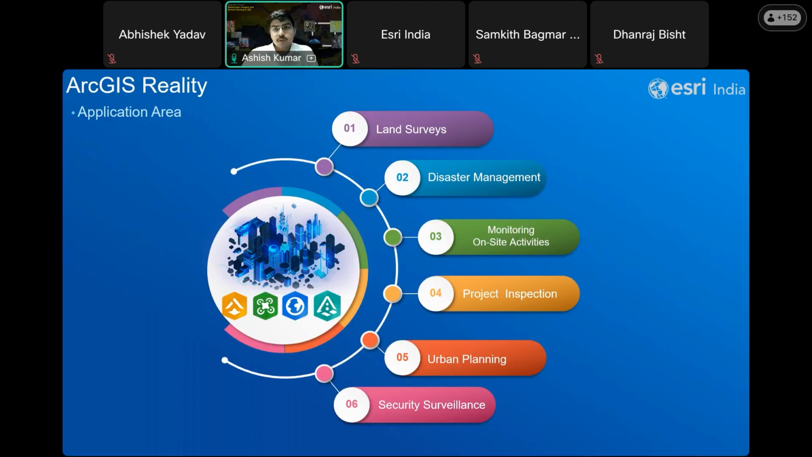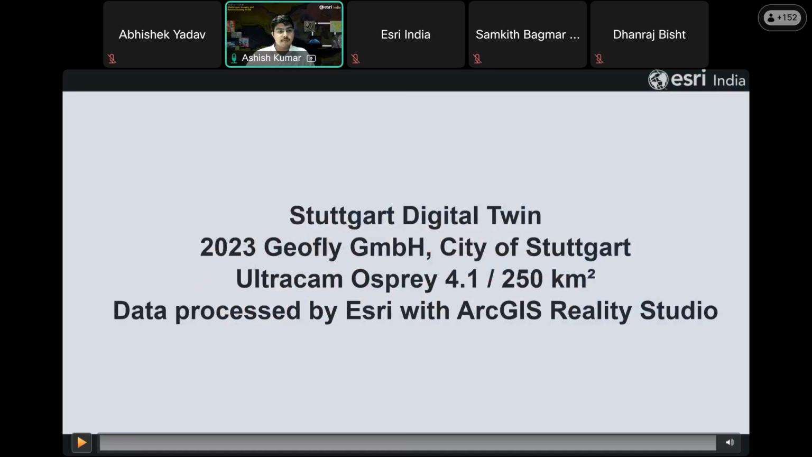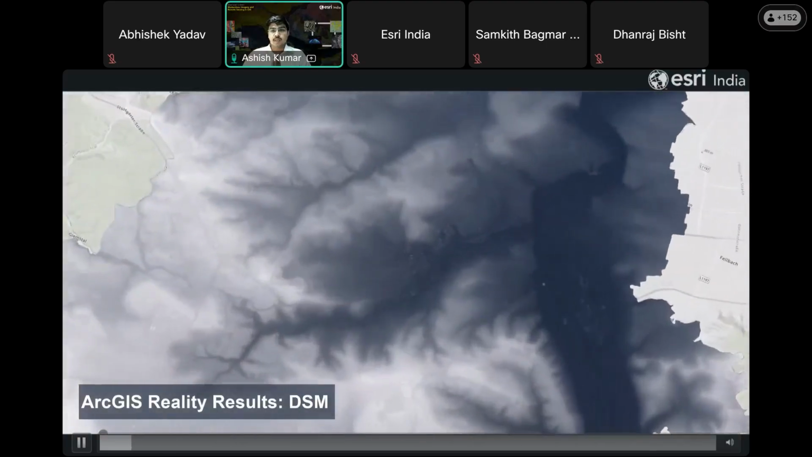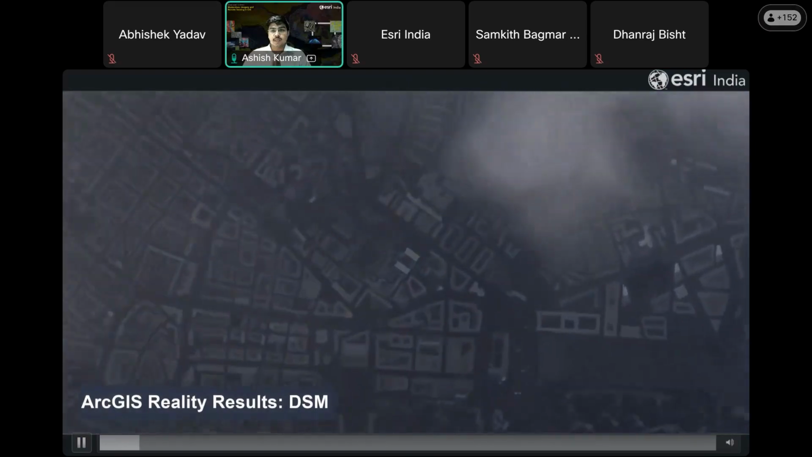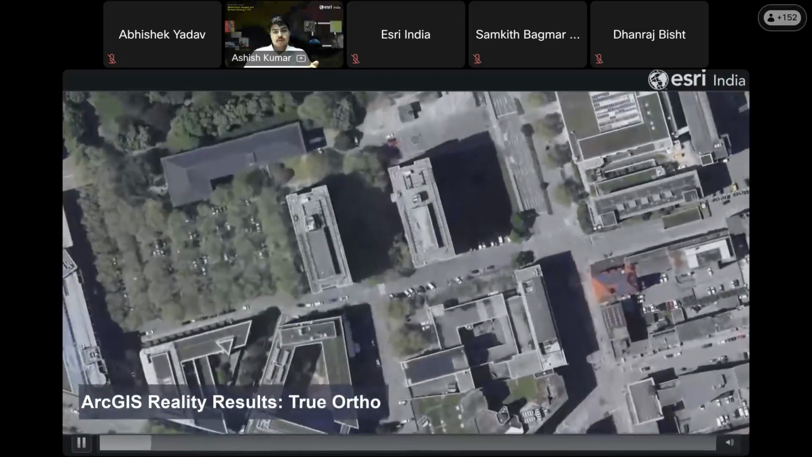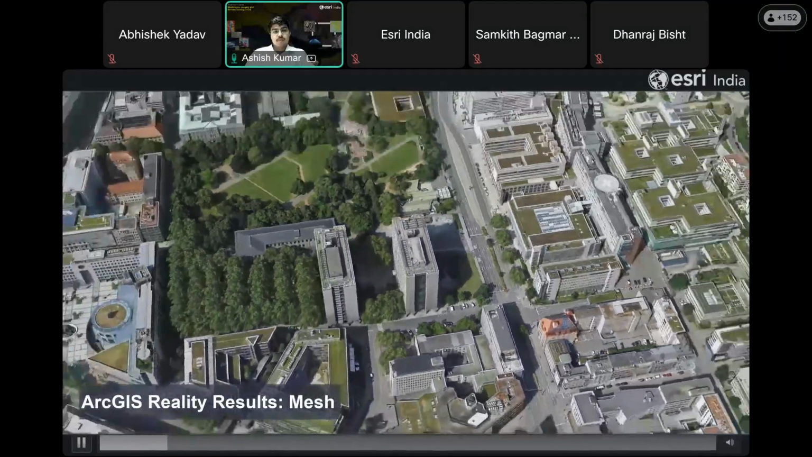Now, I would like to showcase an example of a digital twin that has been created. So here is the video. In this video, we are looking at a real world example of a digital twin of Stuttgart, Germany, created using imagery collected over an area of approximately 250 square kilometers. We have created this product using the ArcGIS Reality Studio.